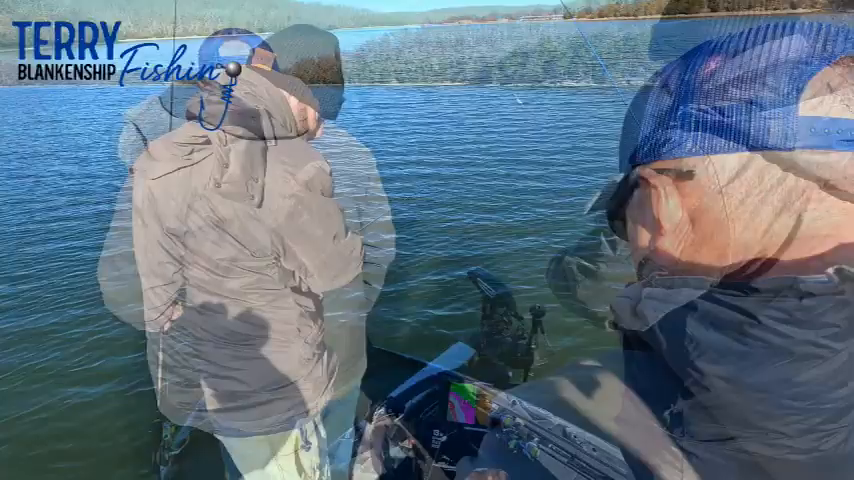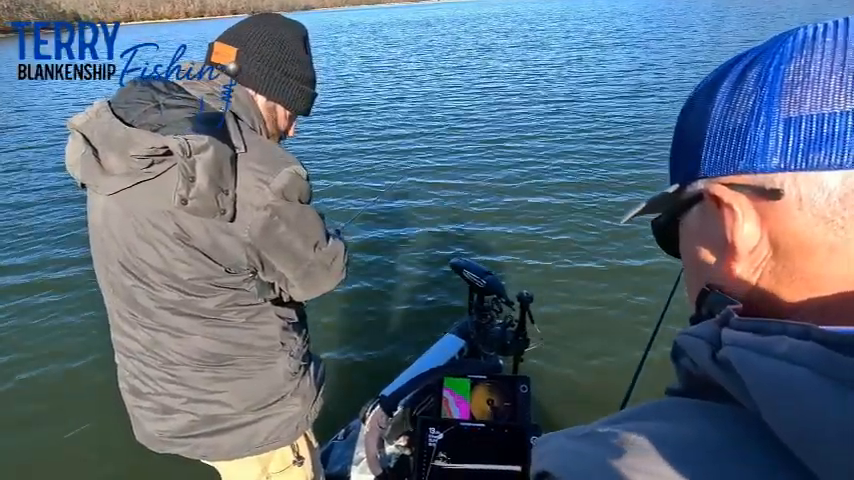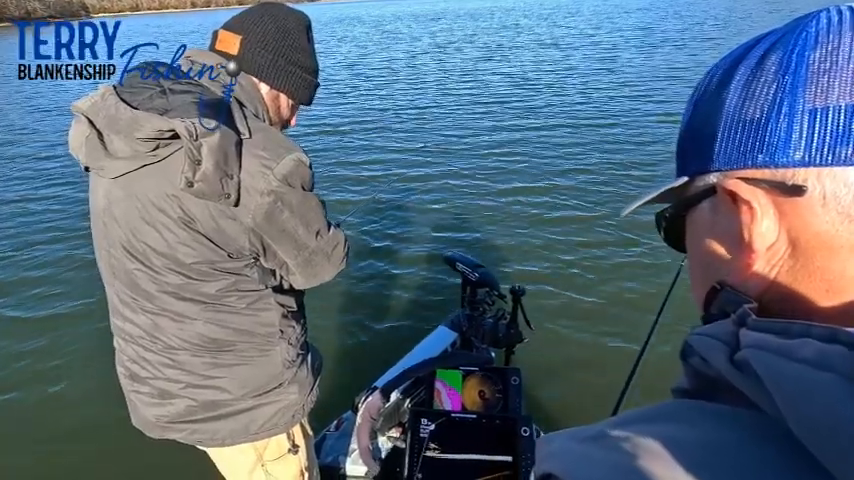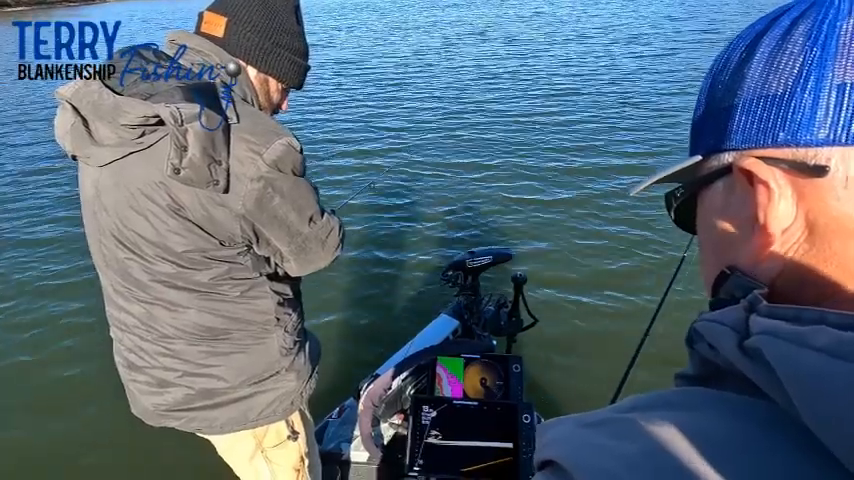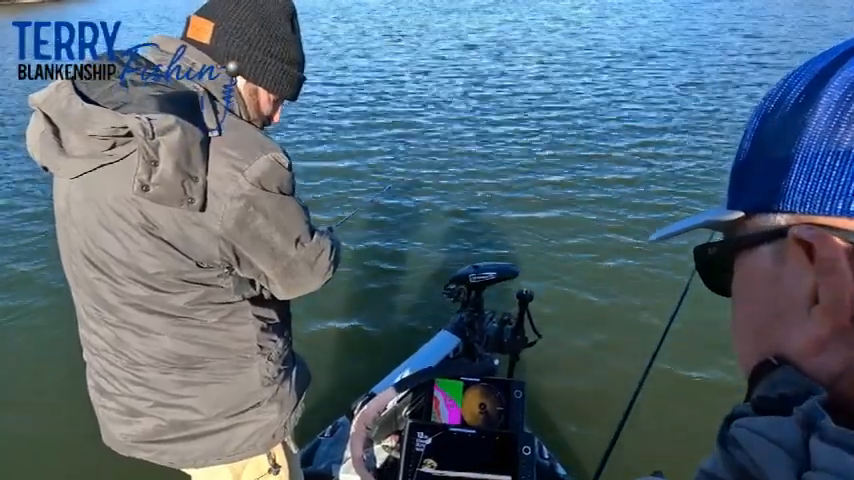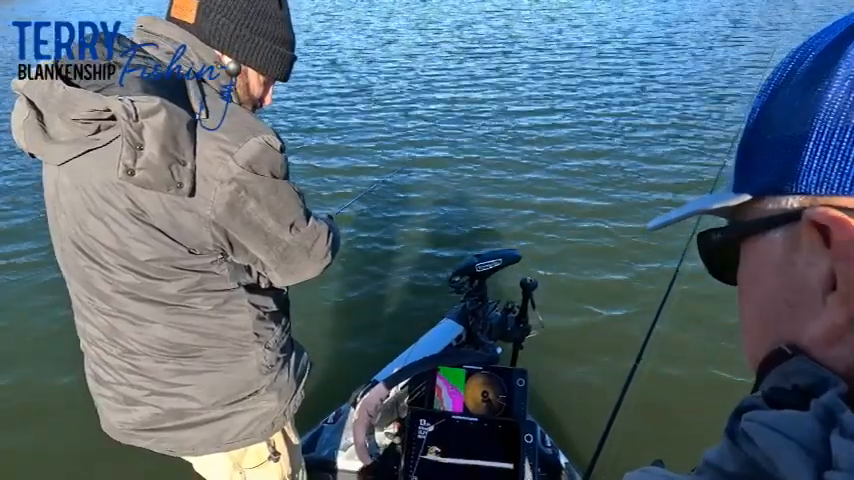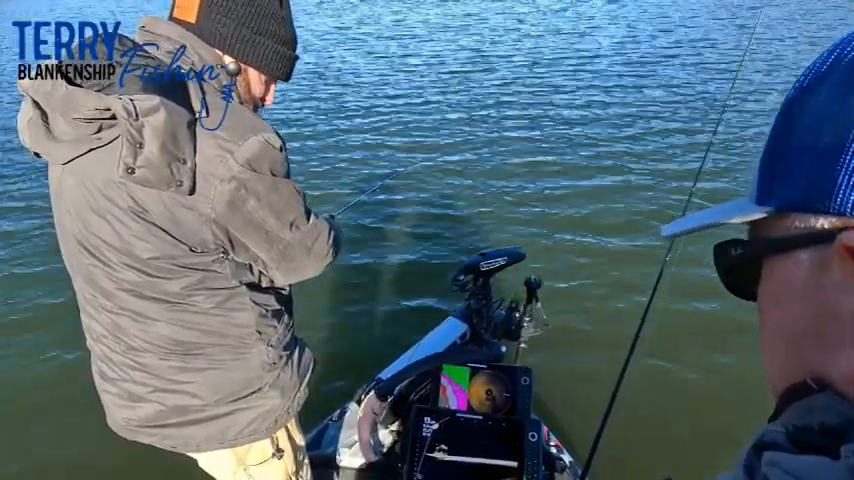Drop it right in there. Now starts coming up real slow. There he comes. One coming out. He's a good one too. Keep coming up. When you see him coming, you don't want to stop it. You want to just keep gradually pulling it away from him. There's another one coming out of that brush to look at it. There's definitely a couple good ones in there.